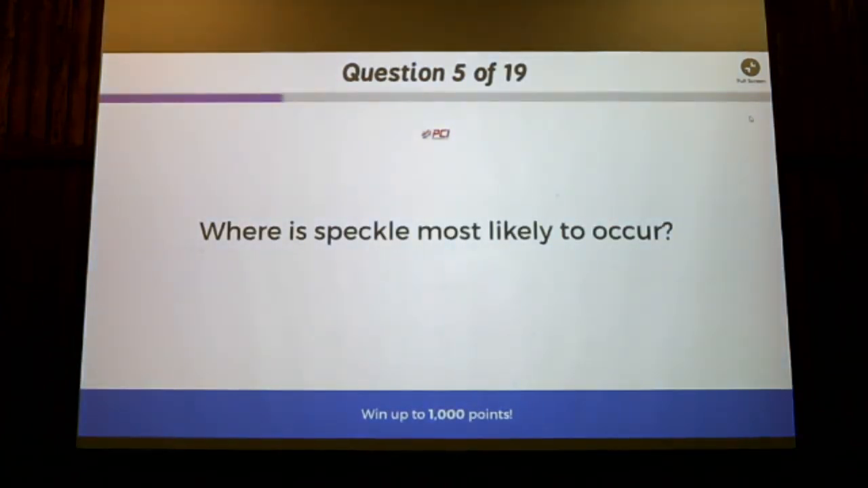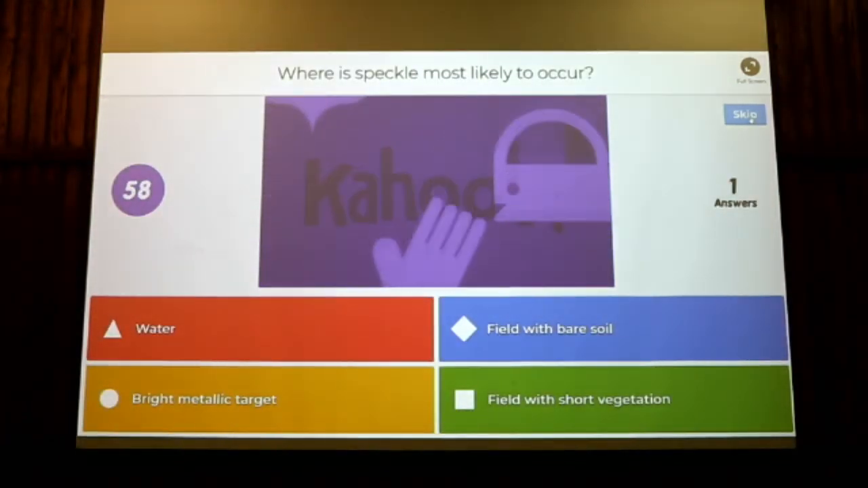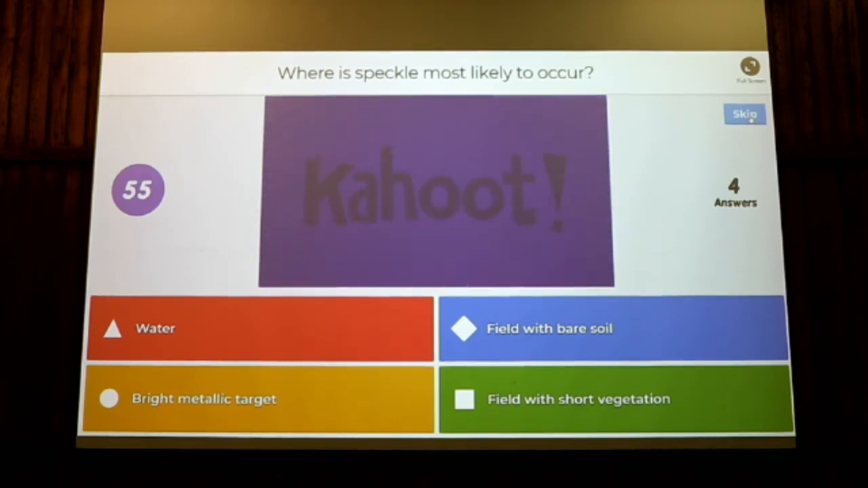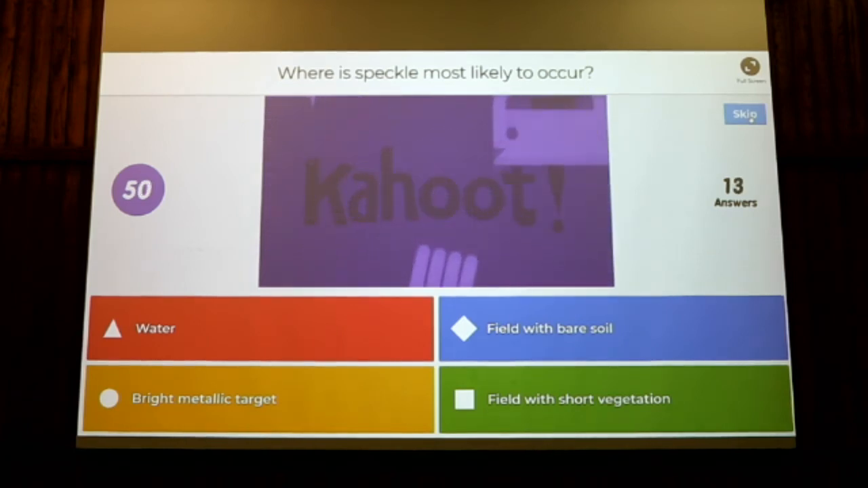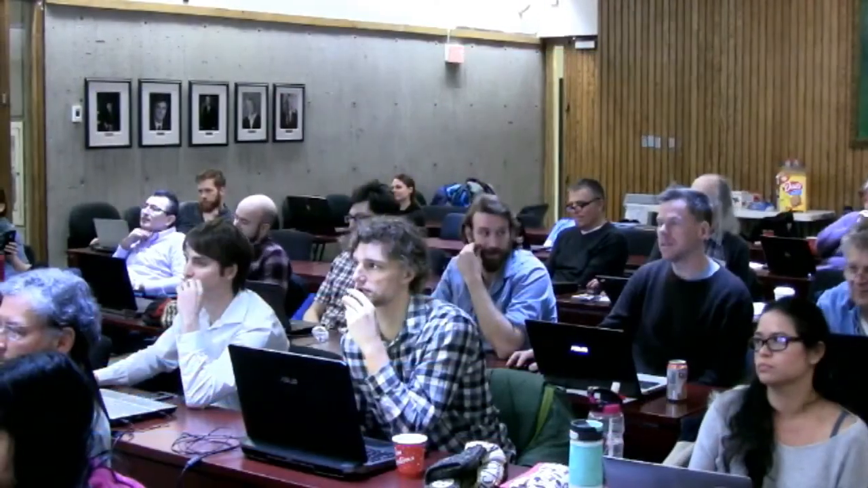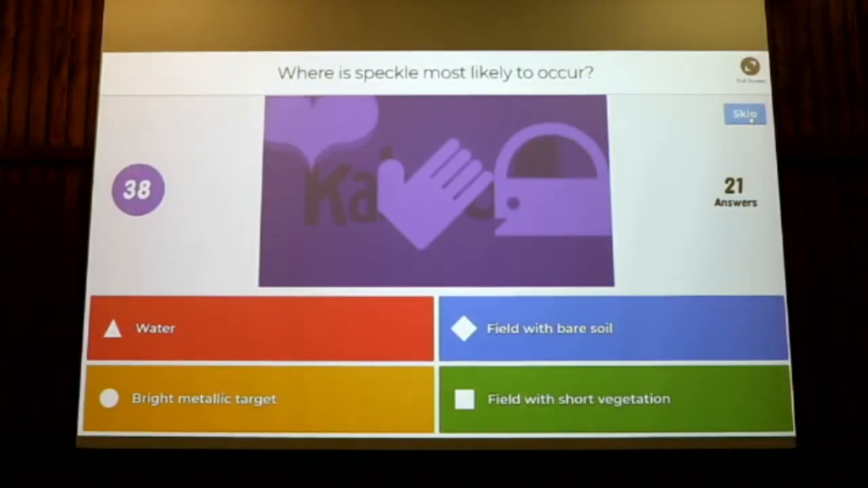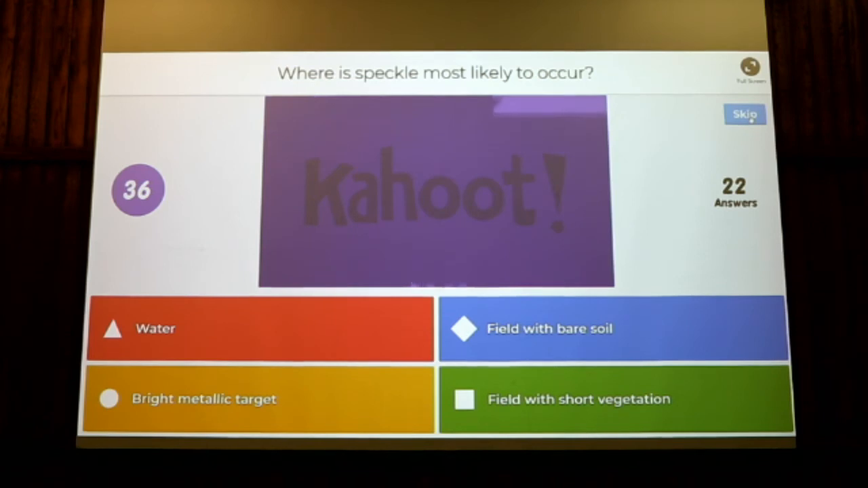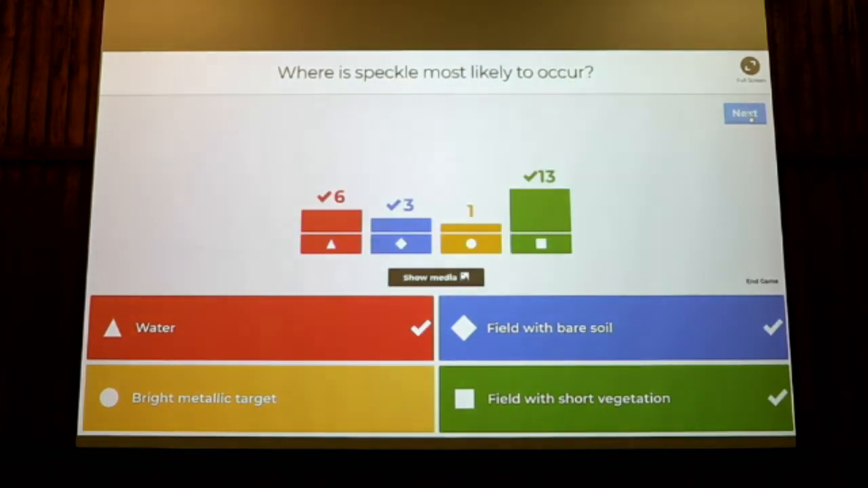Okay, where is speckle most likely to occur? Water, field with bare soil, bright metallic target, field with short vegetation. Most likely to occur. Two more people. One person. All right. Okay, so everything was correct except for bright metallic target.